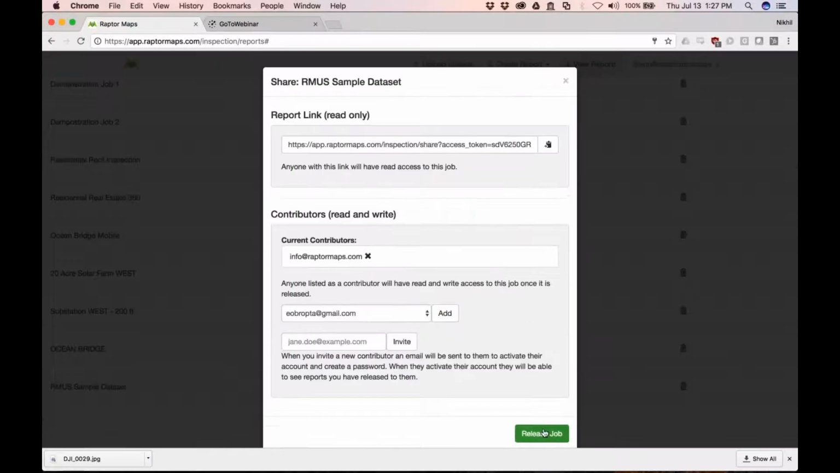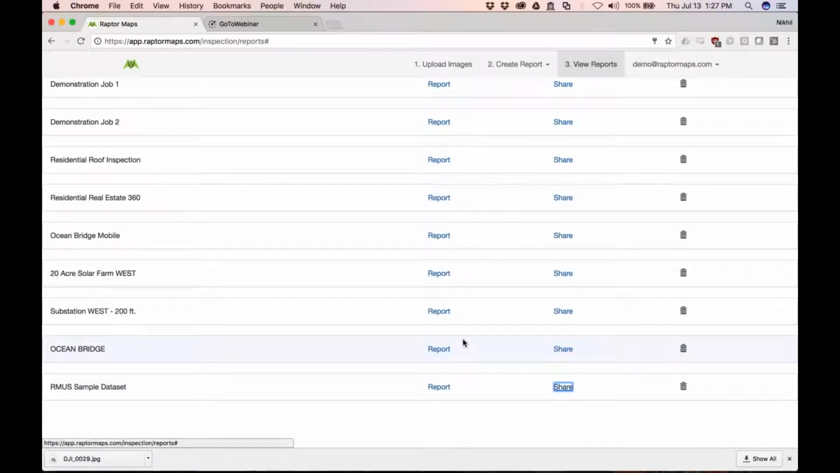And of course, you can release that job to them. You can also revoke that job if you don't want them to have access anymore, and they don't have access to all your other drone data. So this is one of the questions that we get: well, can you guys link me up with thermographers, or can you link me up with engineers and things like that? And so we've added the ability within the application to do that.